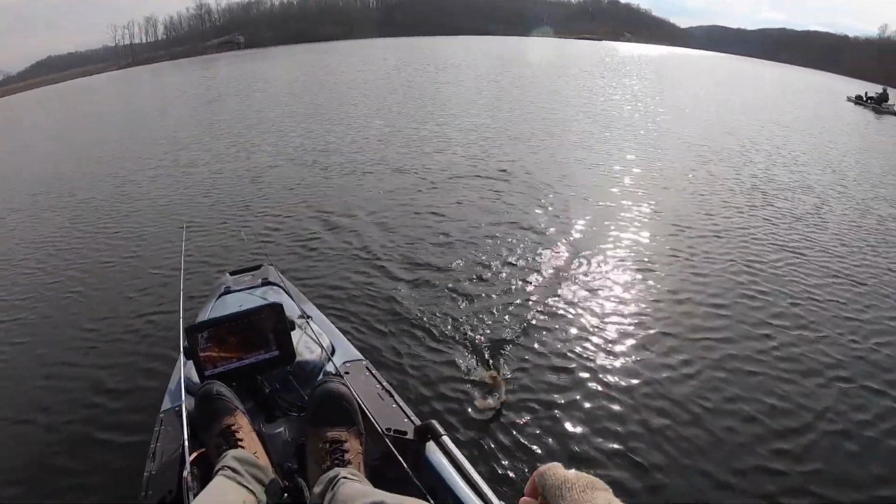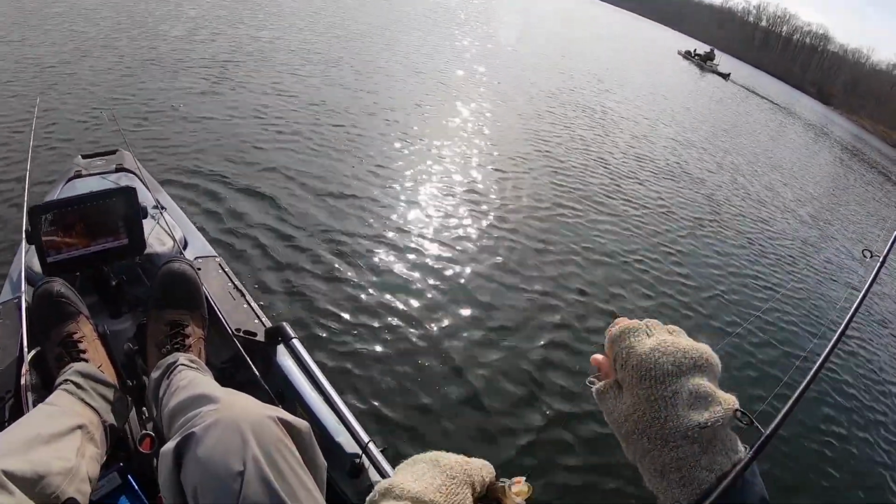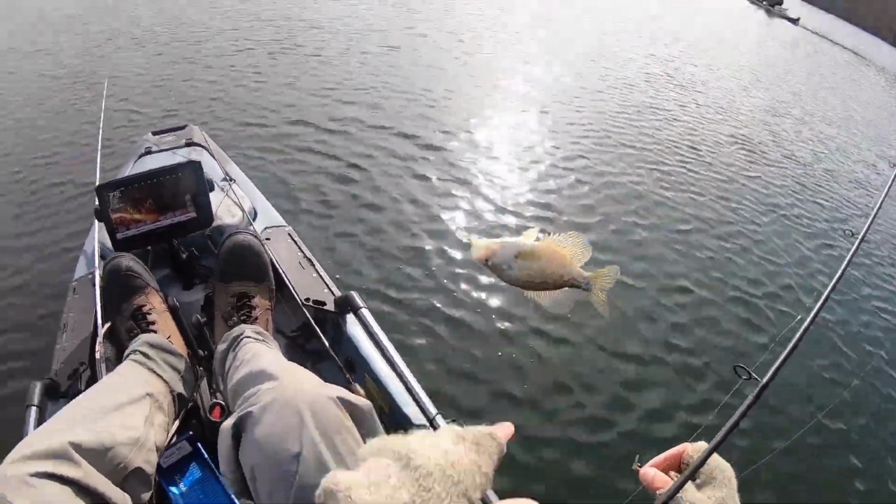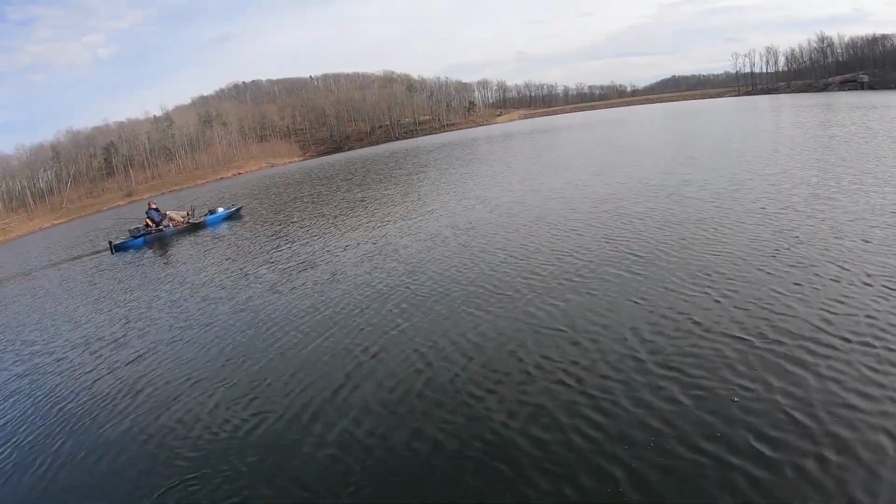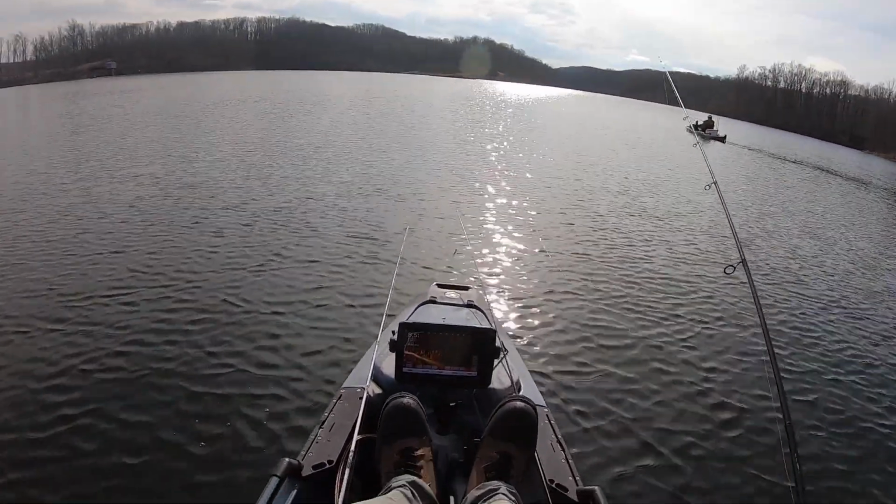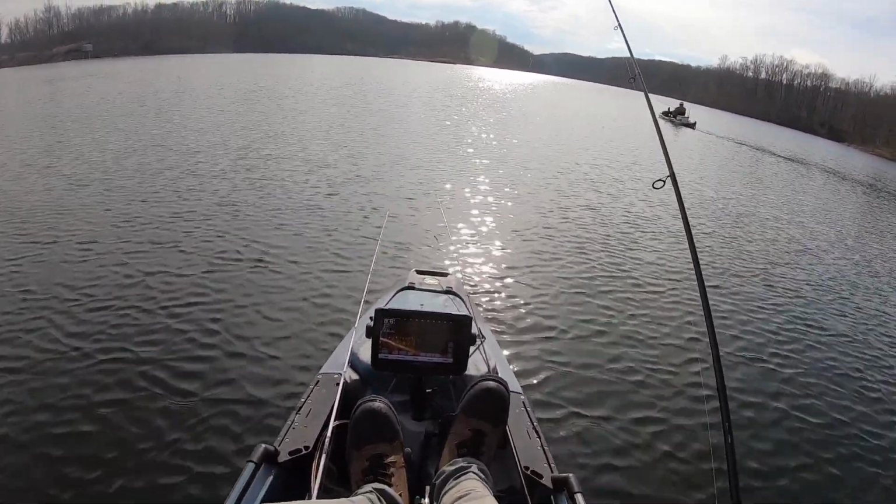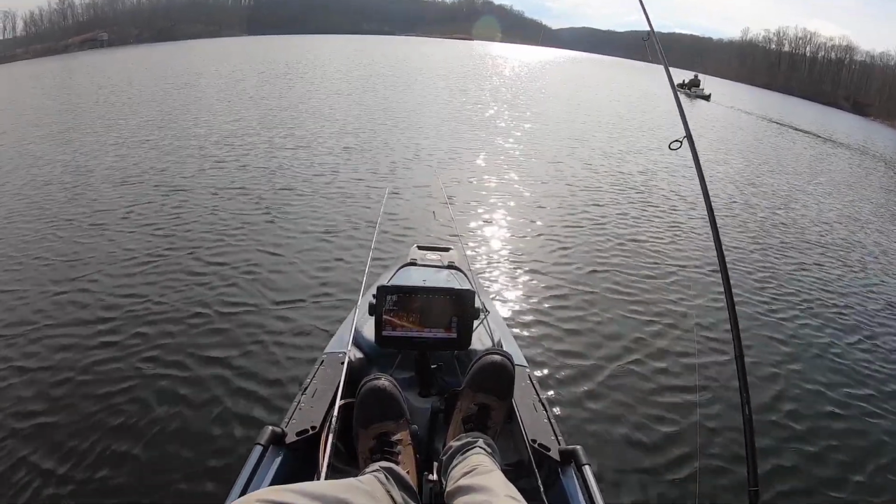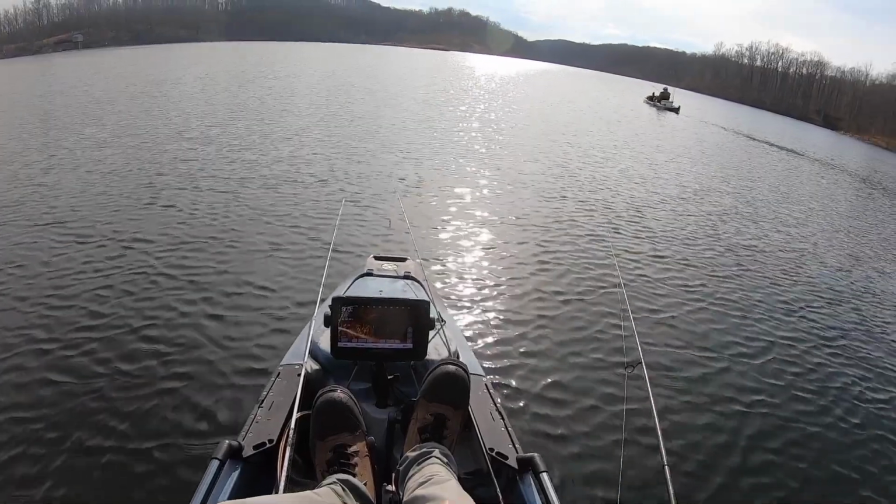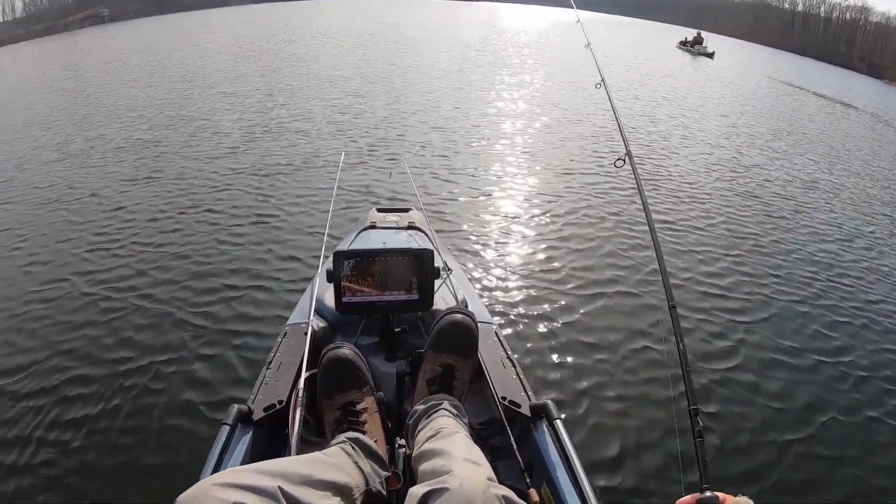Are you marking them? Yeah. I mean, I can see them on my electronics, but there's so many that I can't pick my bait out. Yeah, there's plenty. So I don't know where my jig is. Let it hit the bottom and work up.